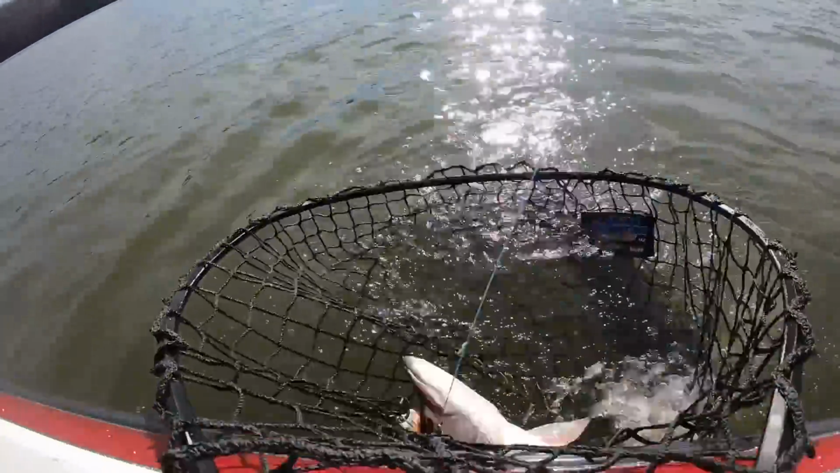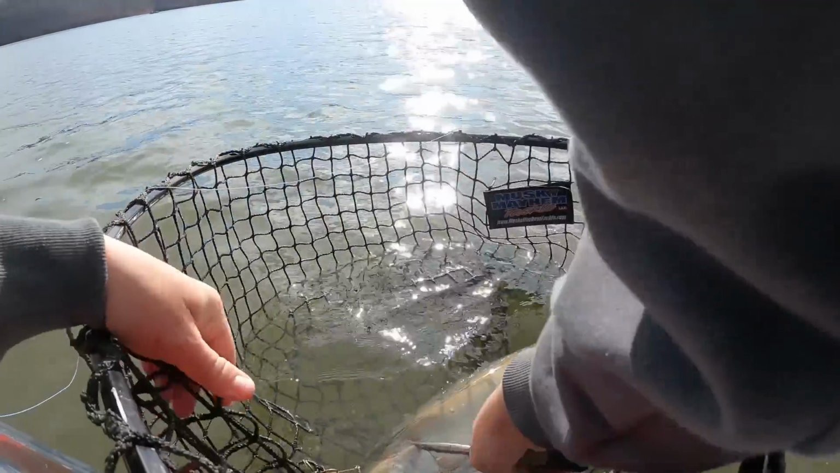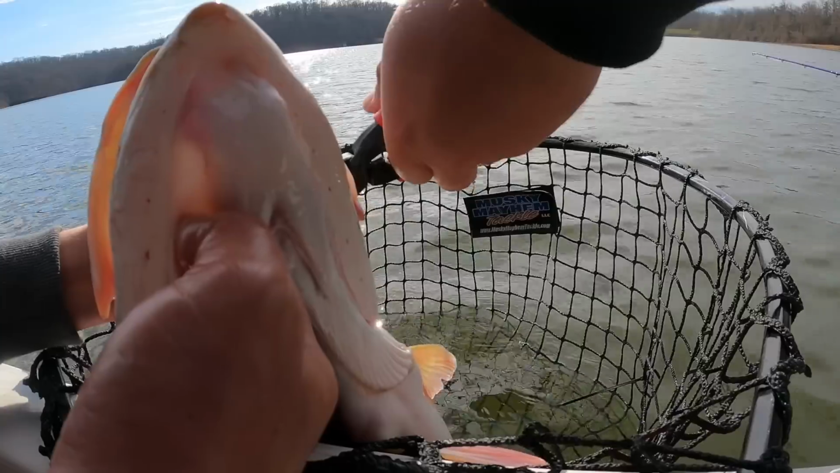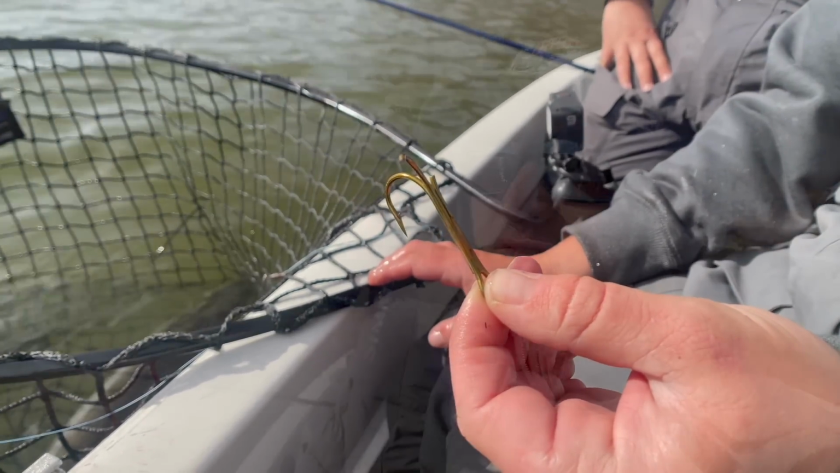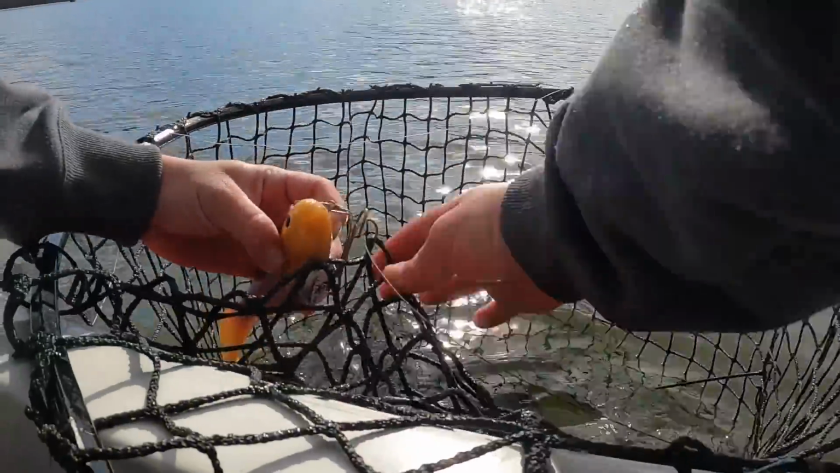That thing came out like a rocket. Yeah, she was hooked high on the rim of the net, so we got pliers out real quick and cut her off quick. So awesome bait.